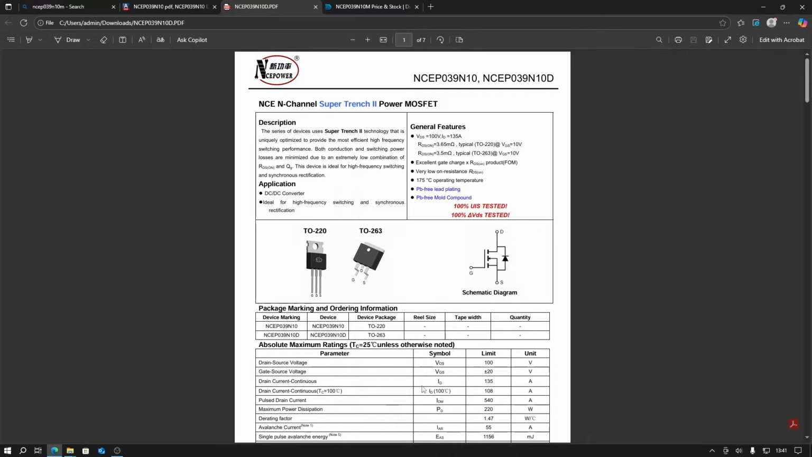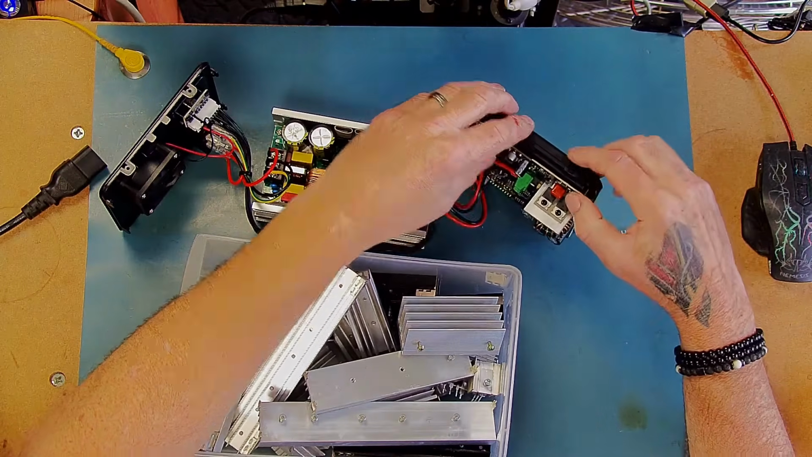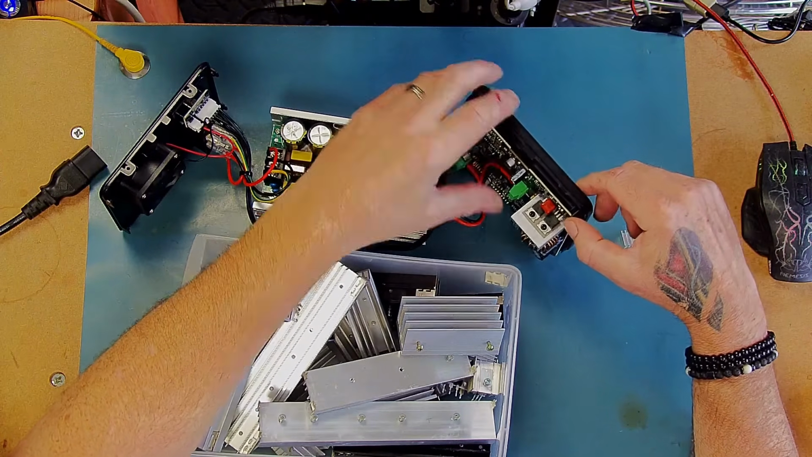And a really quick look at the data sheet. So it's an NCEP039N10. Drain source maximum voltage is 100 volts. The gate source maximum voltage is 20 volts. Maximum current drain continuous is 135 amps. And the maximum power dissipation is 220 watts. So it would appear that this heatsink needs to be larger, or even larger and have a small fan attached to it.